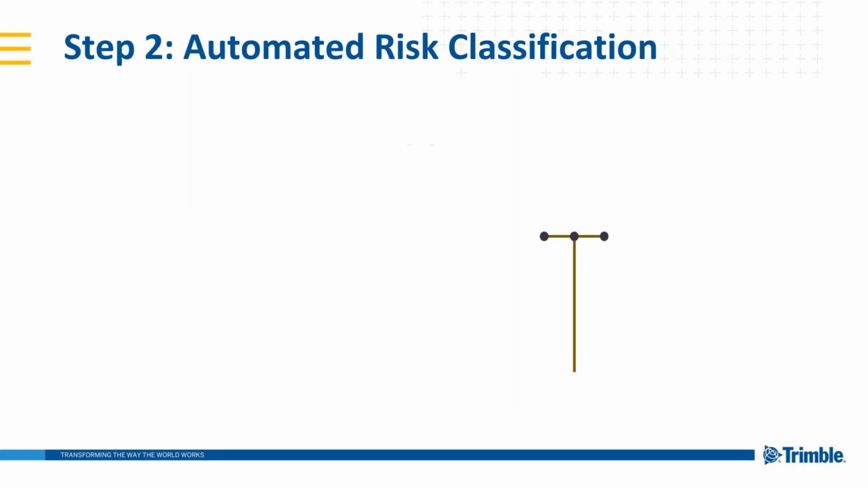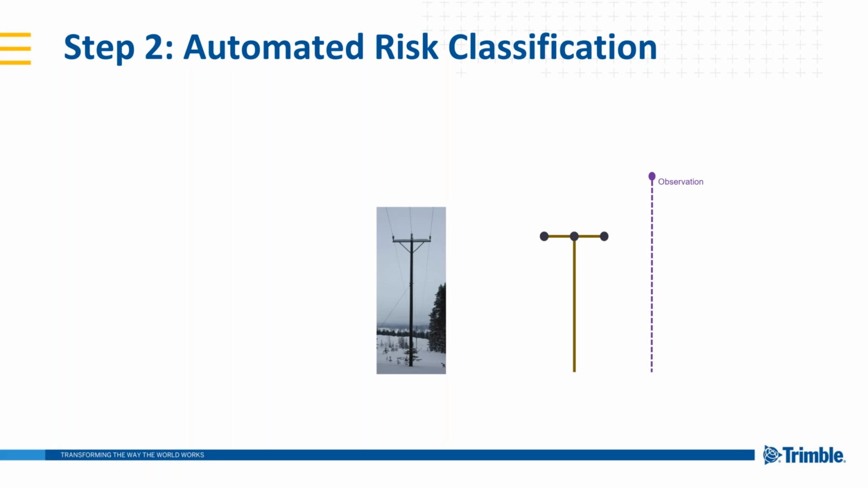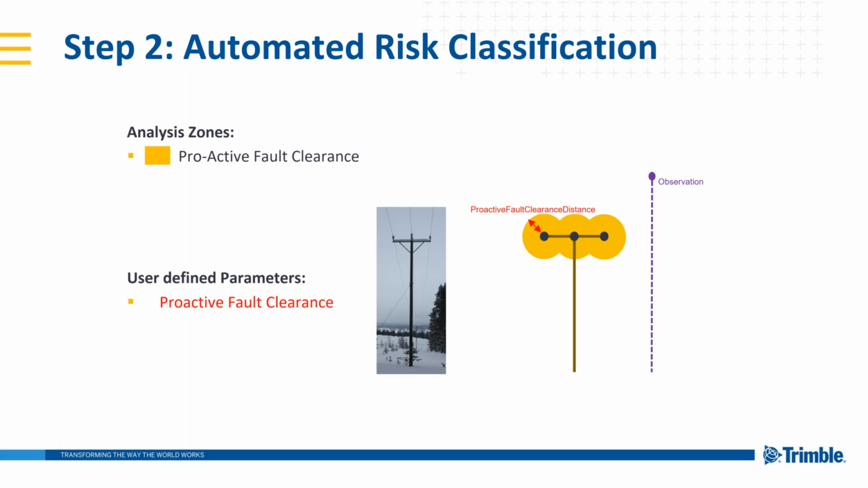And then it's important to look at how we are assessing this risk, and there are some industry standards. So of course we have this power line, and a little diagram here of all the different zones we need to consider. First of all, we have this proactive fault clearance in the diagram, which is also going to be a parameter that you'll see very shortly in eCognition. These are user-defined parameters that can be used in the form and our rule set. We have these stored as variables.